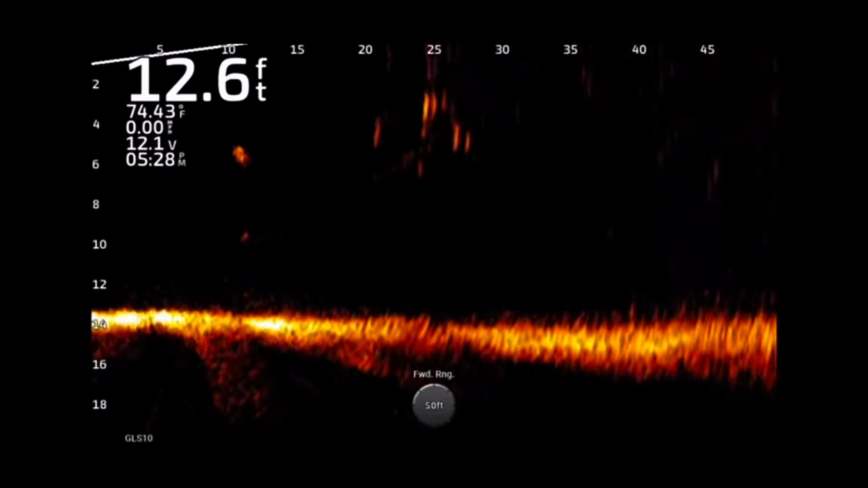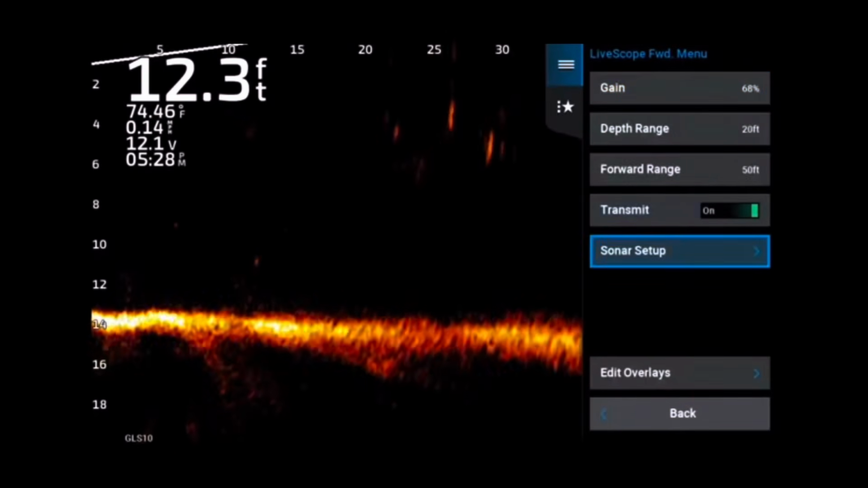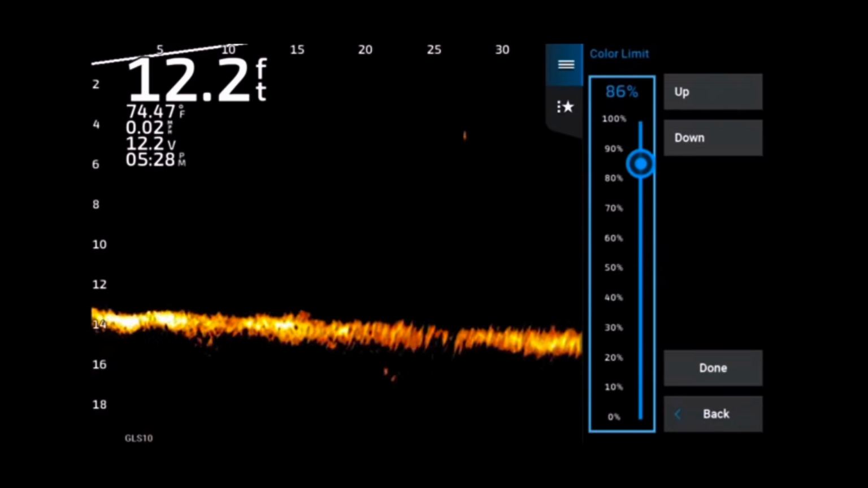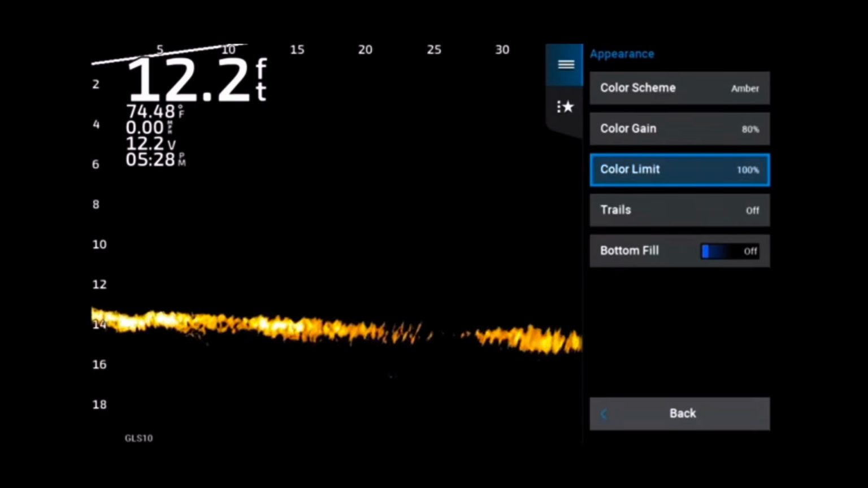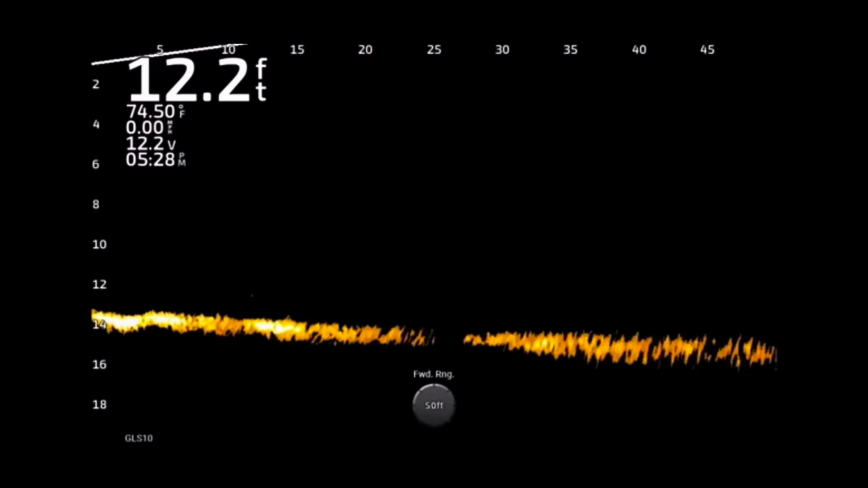Like I said, I don't use it at all. You can still see the bubbles right there as I jank the bait up to make another cast. But now when we go to 100% color limit, what it does is it filters out anything that's not the strongest return, essentially making everything black and white.